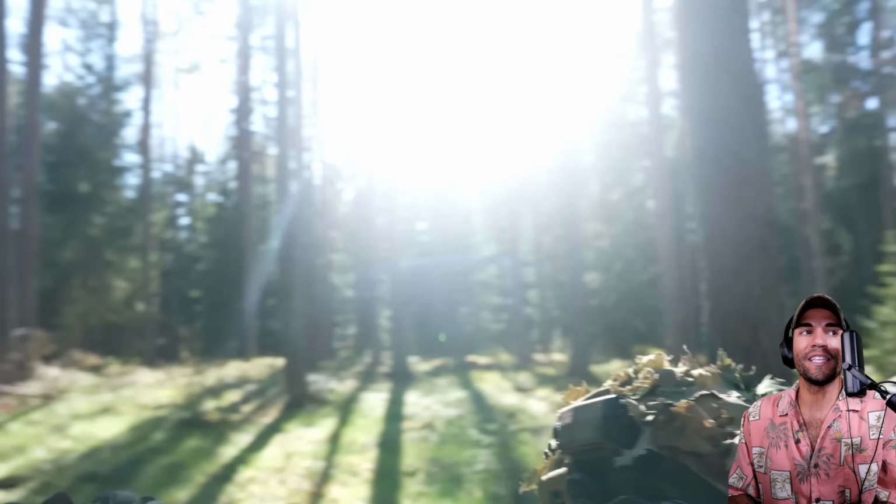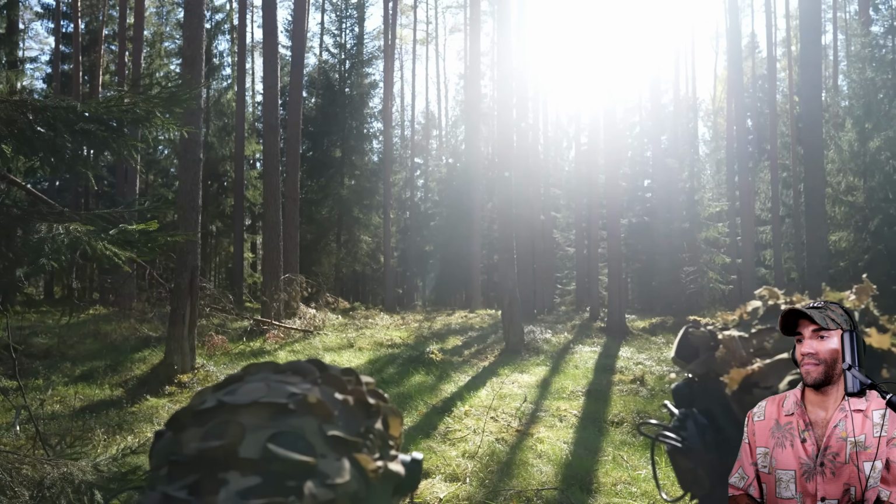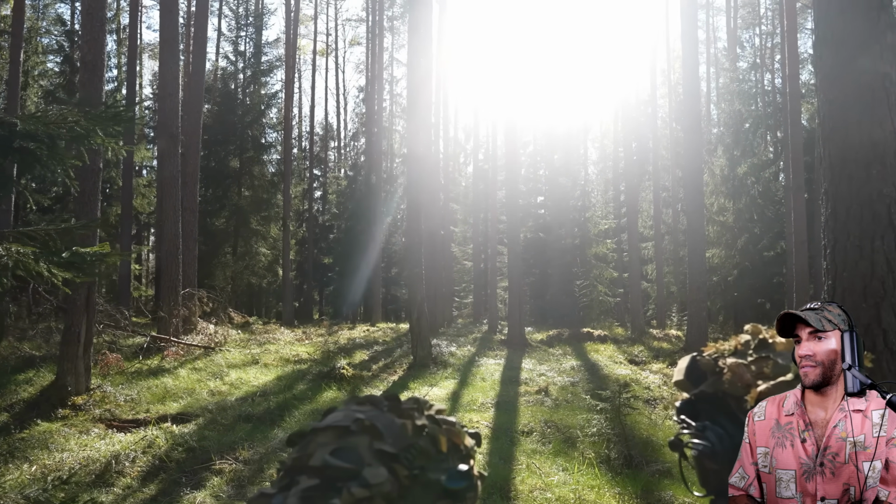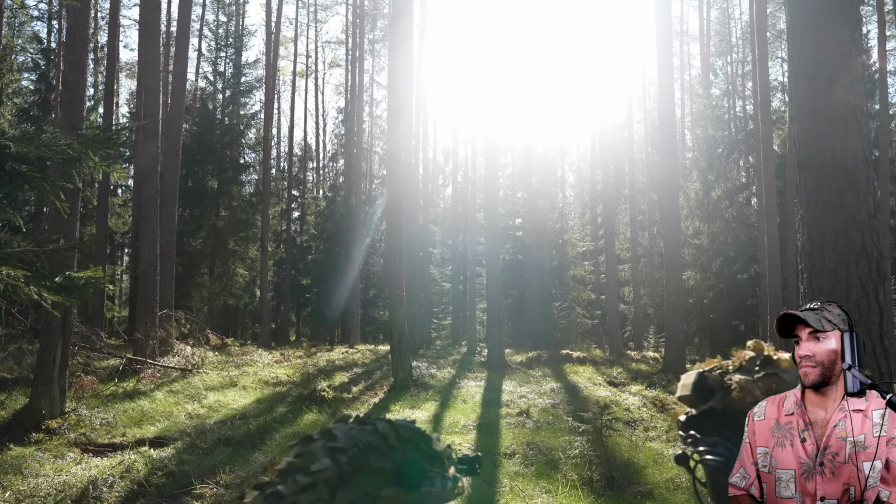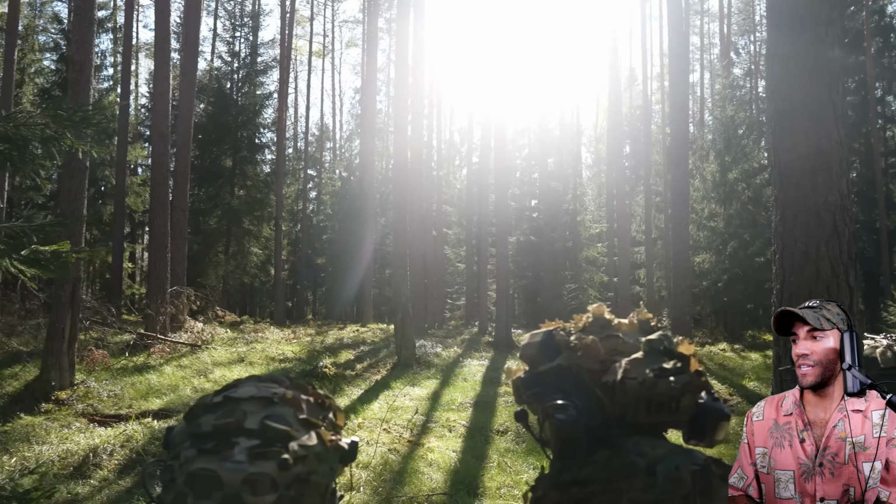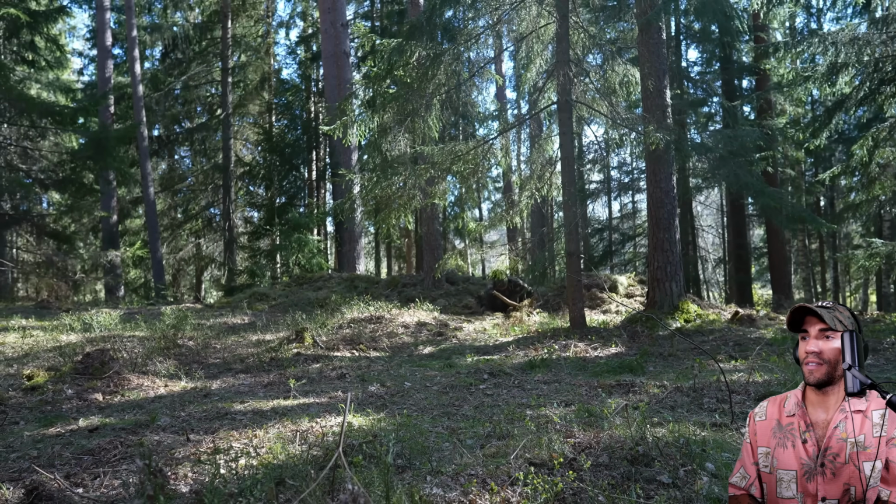These guys look like they've been operating with each other for a while. Just to keep in mind, the little bump you see right here, it's a bit of a track. So it's pretty natural actually. Really nice attention to detail with the camouflage and the helmet scrims.